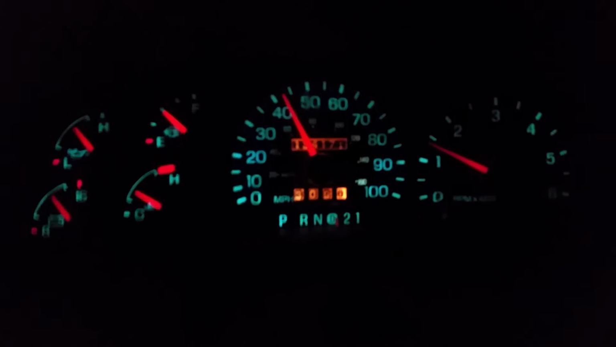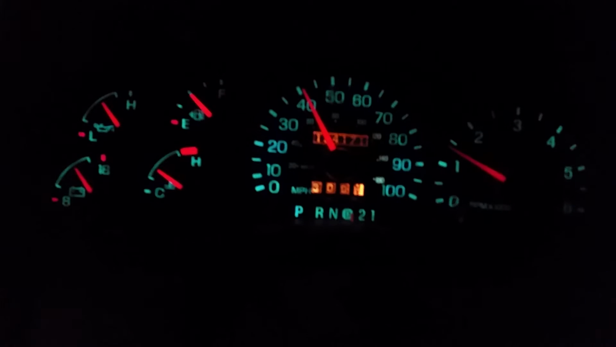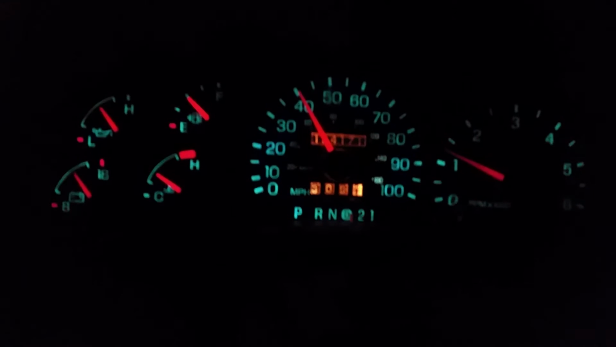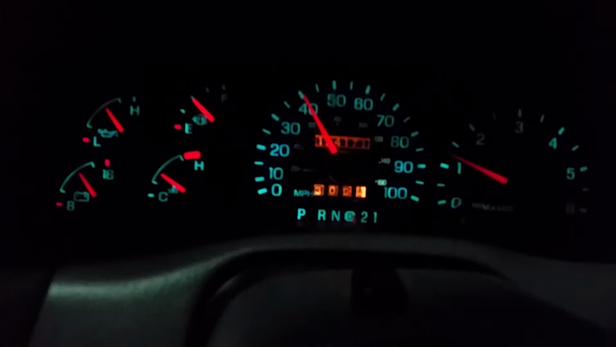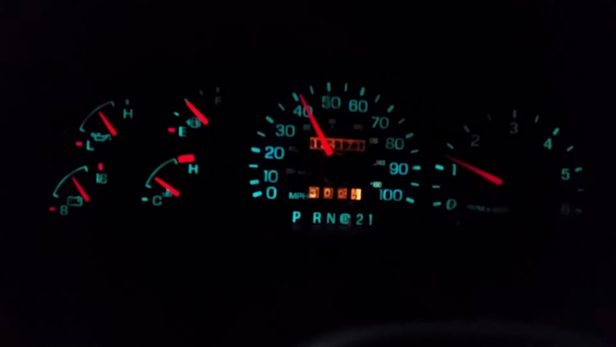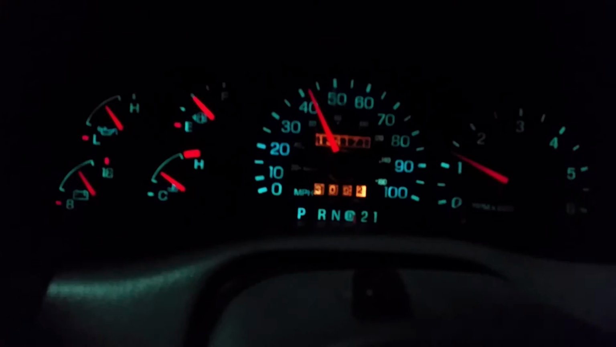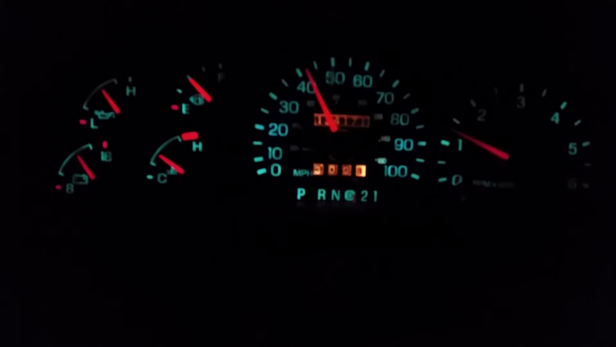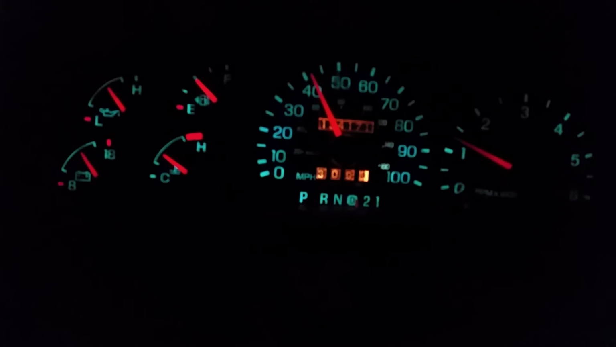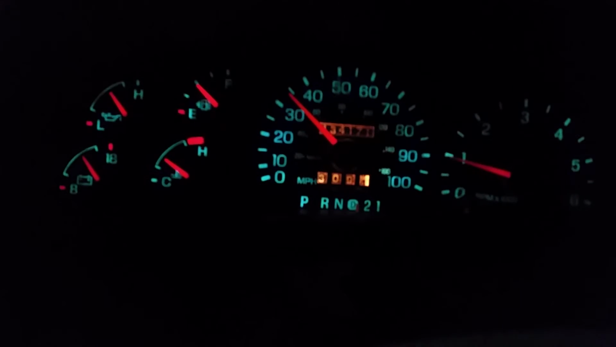Leaving the overdrive on in the city is not exactly a good idea with this vehicle because the transmission does tend to gear hunt between 3 and 4, and that can put a little bit of heat on the tranny if you are not careful. So if you're going to be cruising along at speeds below 40 miles an hour, leave overdrive off. If you're going above 40, it'll obviously shift up for you, so it's not really a big deal, but definitely you don't want to leave overdrive on if you are going at speeds below 40 miles an hour. 40 is like my magic number. A lot of people say 45, 50. 40 is good for me because that's usually when the truck shifts anyway.